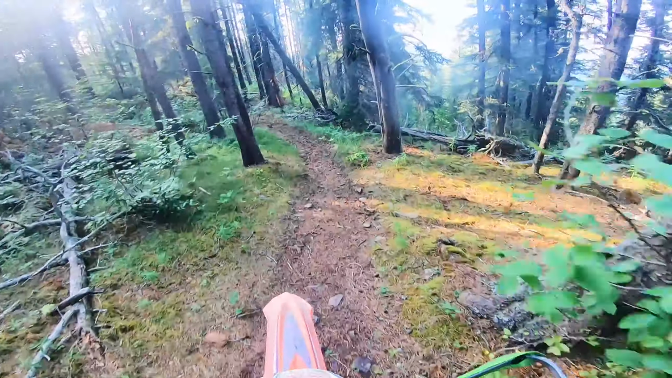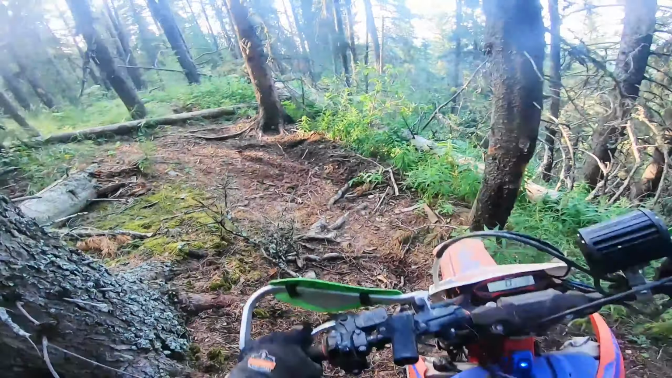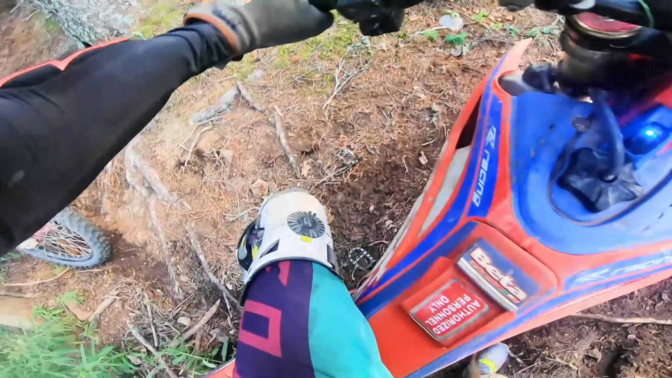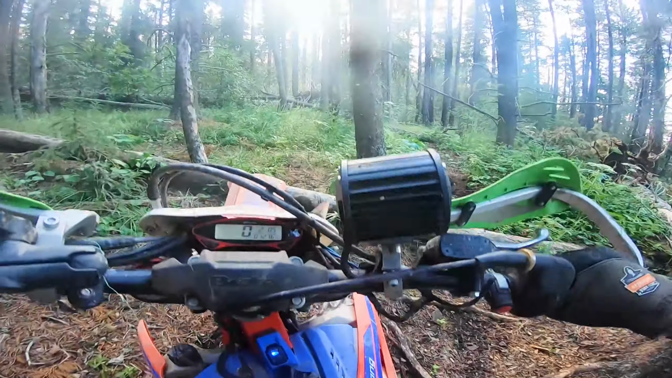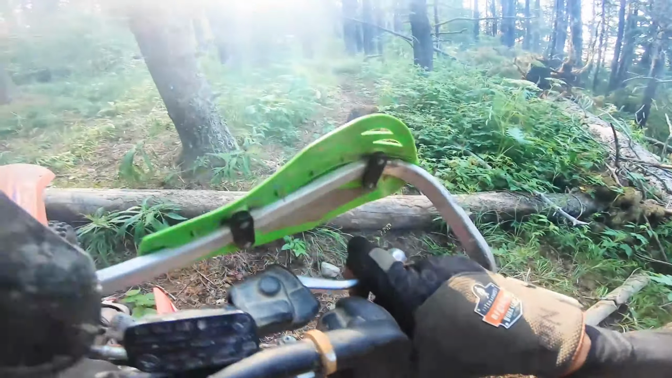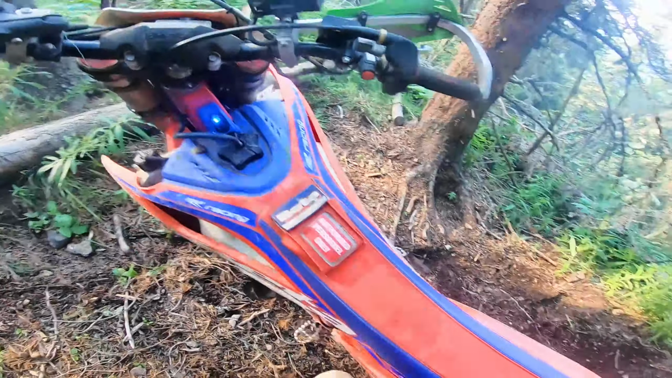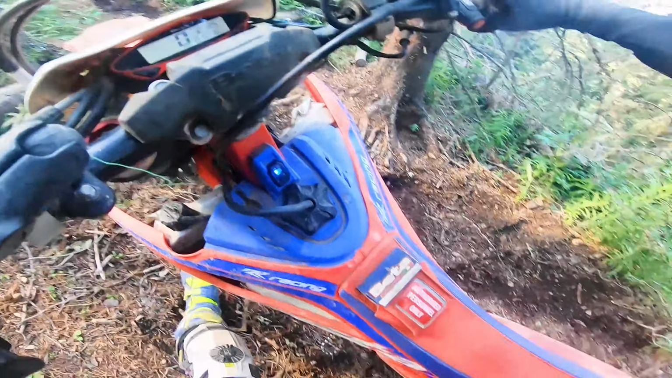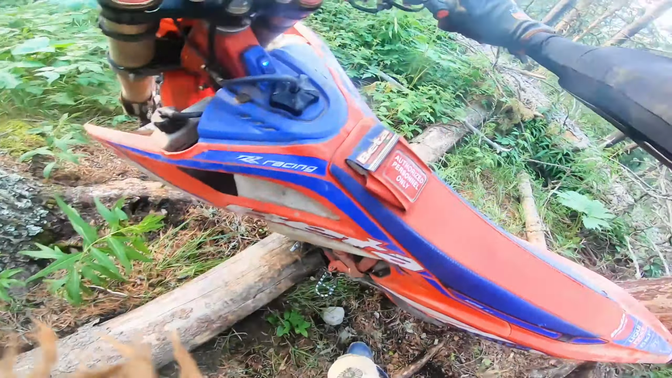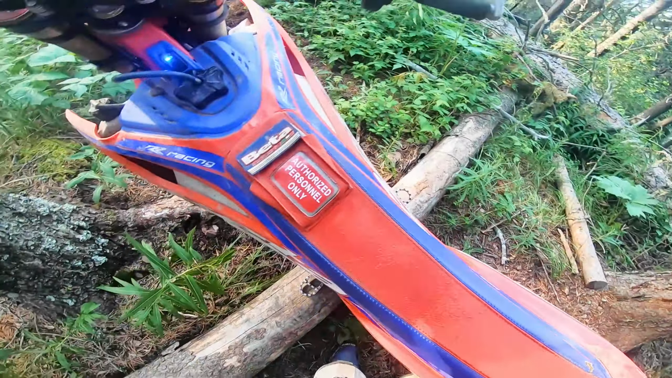This section's pretty sketchy too, coming through here. A lot of weird angles on these trees and steep areas. Coming down here just puts you at a terrible angle for this tree. And I get hung up on a root because I got to rev the piss out of this 125. Fuck, really? Usually I go for the higher part there with no trouble, but on this day I didn't have the new tire on the bike, and I was just kind of doing the best I could with what I had. You'll see in a couple of these new videos though, that new tire I put on is absolutely freaking insane.